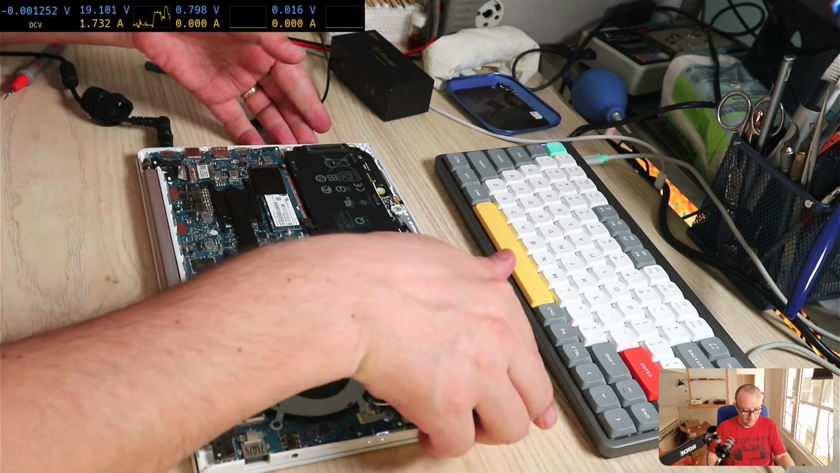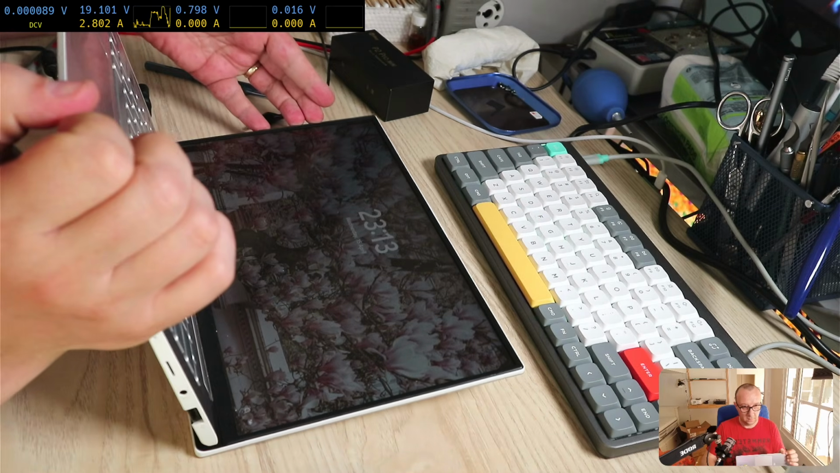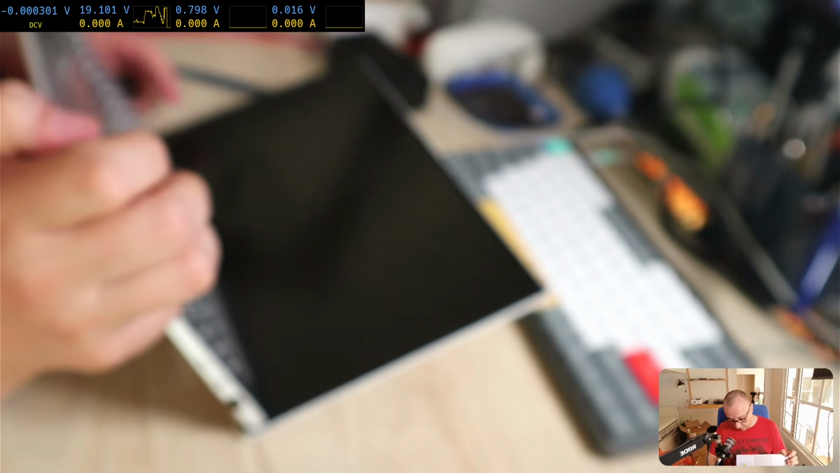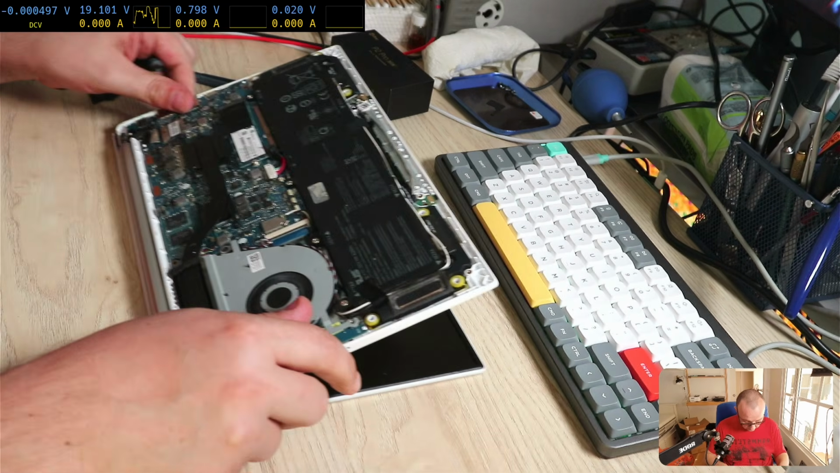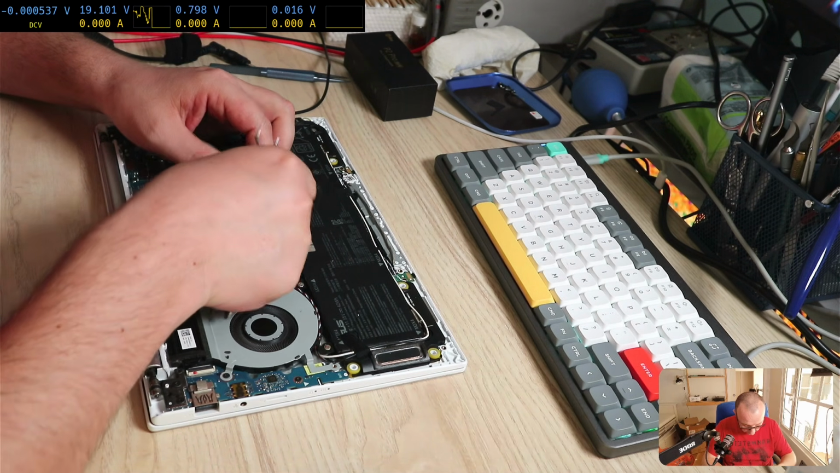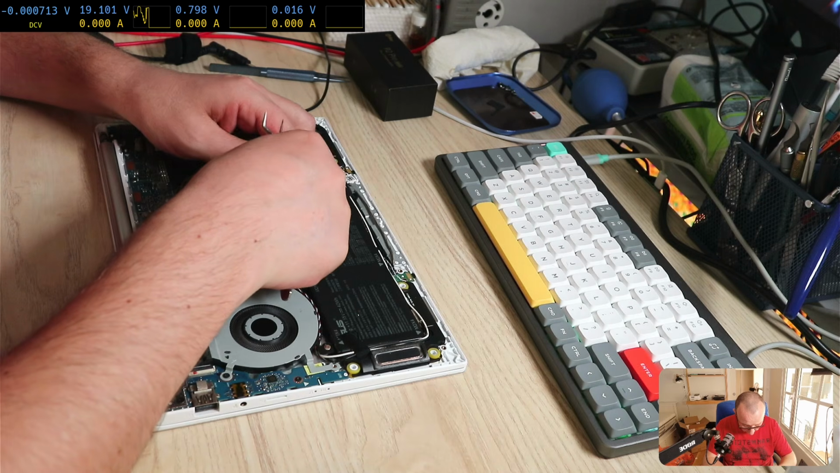Yeah, the laptop is on. Maybe the battery is full. Yeah, we have picture. We have picture, and now if I removed, that's interesting. So it was showing me a full battery. I don't like this battery connector. There's something really off here.